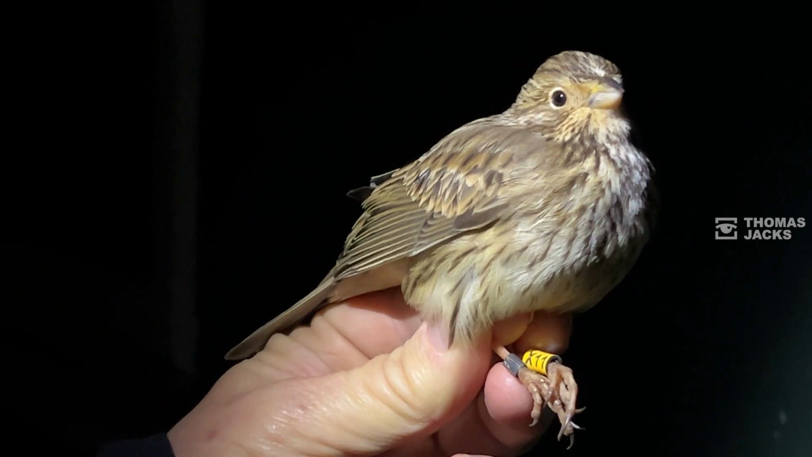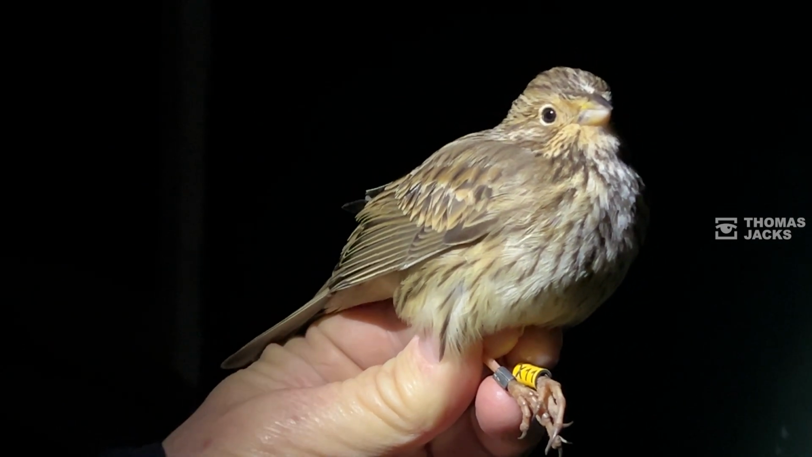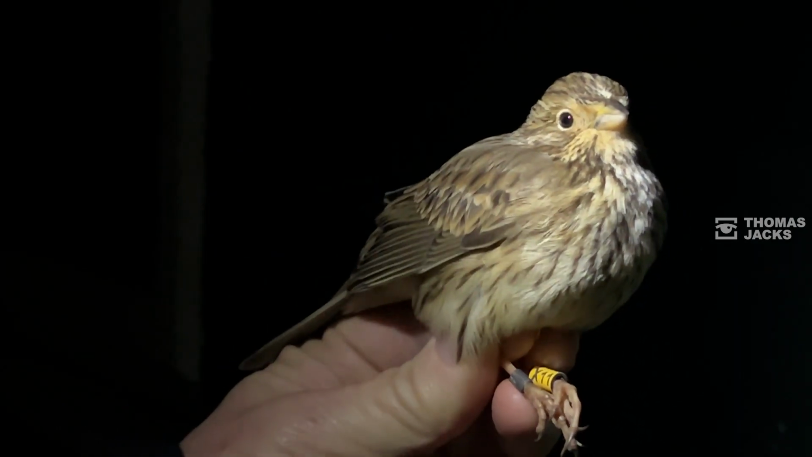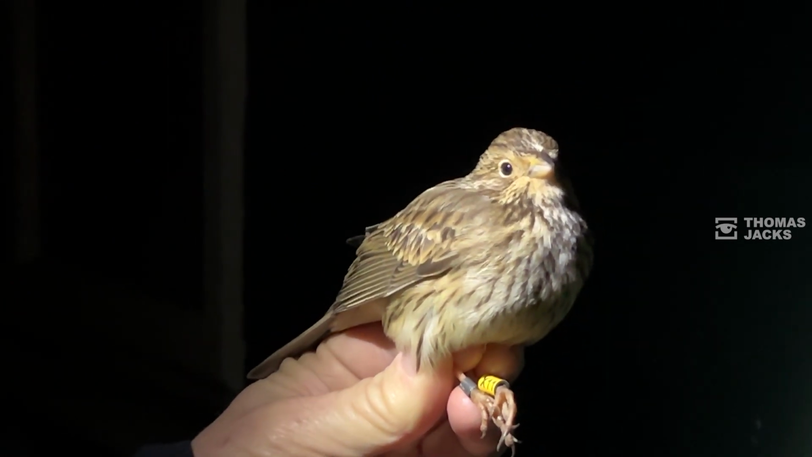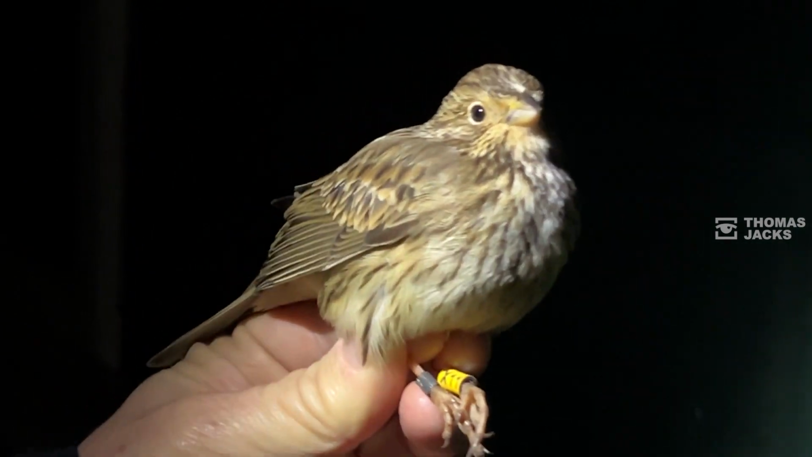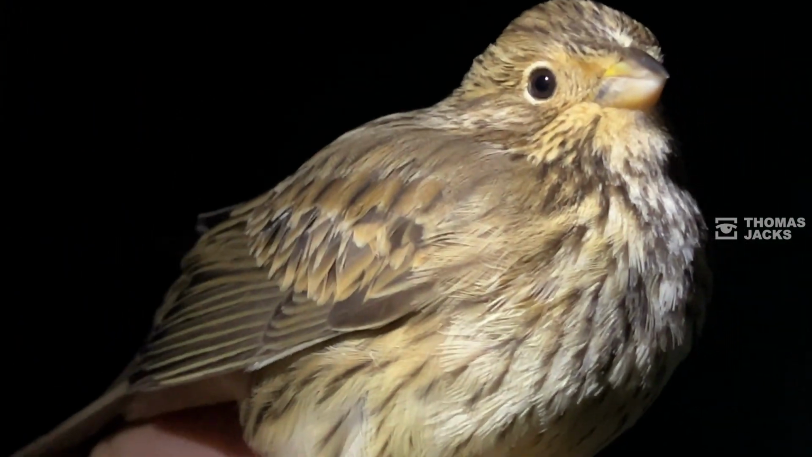Over the last 15 years, I've ringed 50% of all the Corn Buntings ever ringed in the UK. Wow. Because this is a bird that's declined by 94%, so it's a really important bird nationally. You can really see its beak. And they're really hard to capture.